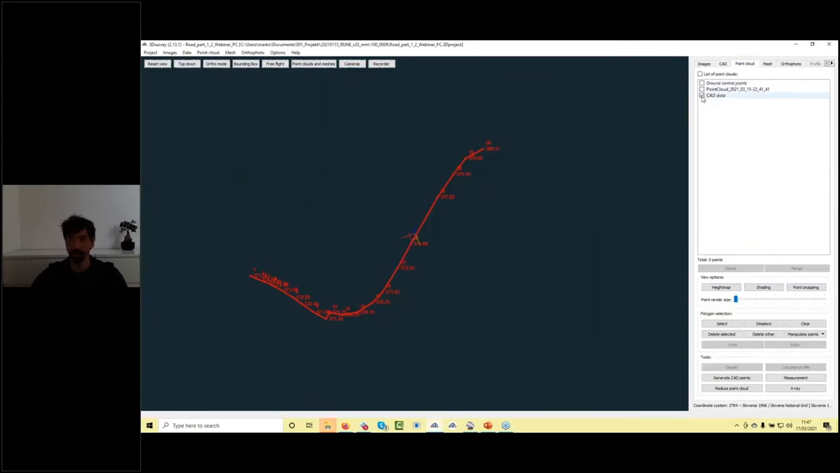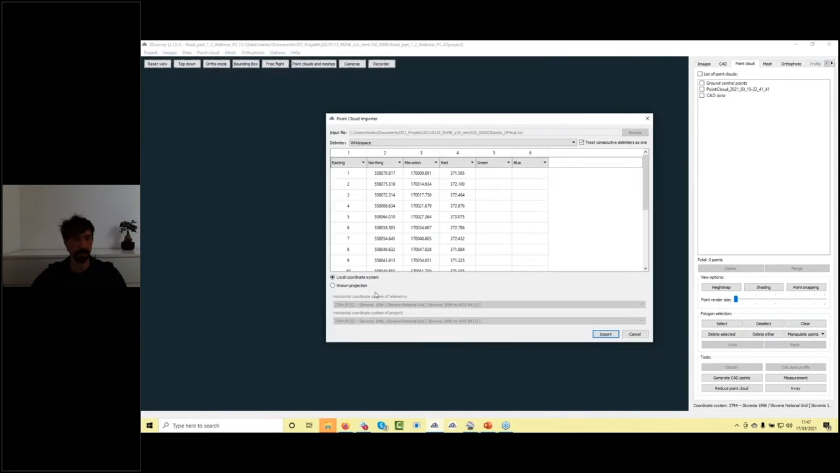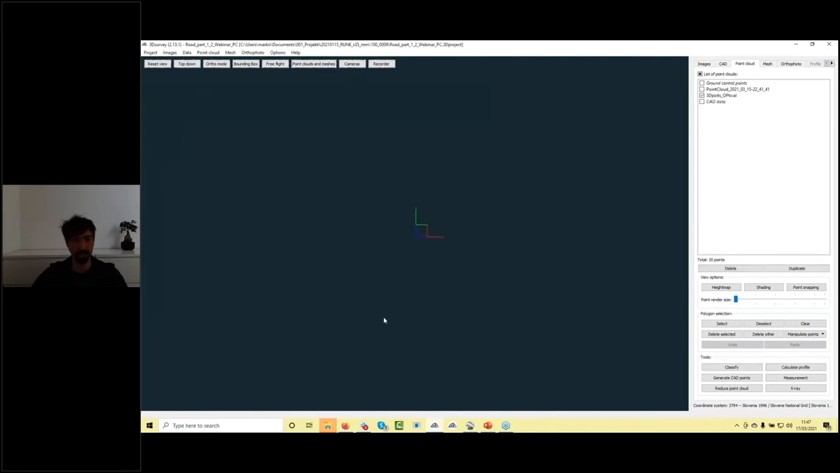And then if I go to my point cloud, let's turn the CAD line off. I can load in those points now. Okay, the universal point cloud import wizard. Let's say the first column to 0, and this is the X, Y, and Z value, and import it. I need to click on hide map and set the point render size to maximum to see those points, because I read them now as a point cloud.